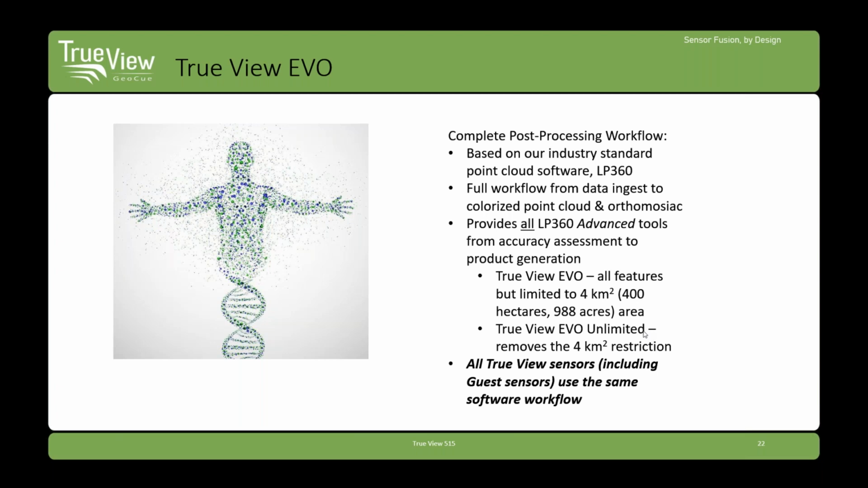Our first guest sensor was the Phantom 4 Pro RTK. We're just now testing and adding the M300 with the new DJI P1 camera. So that's on the photogrammetry side. And of course, we have our own TrueView 250 on the photogrammetry side as well. This is an important thing because a lot of you will have multiple sensors. You'll use photogrammetry for quick bare earth type jobs, LiDAR for other jobs. To have unified training and unified software makes things go a lot faster, a lot smoother.